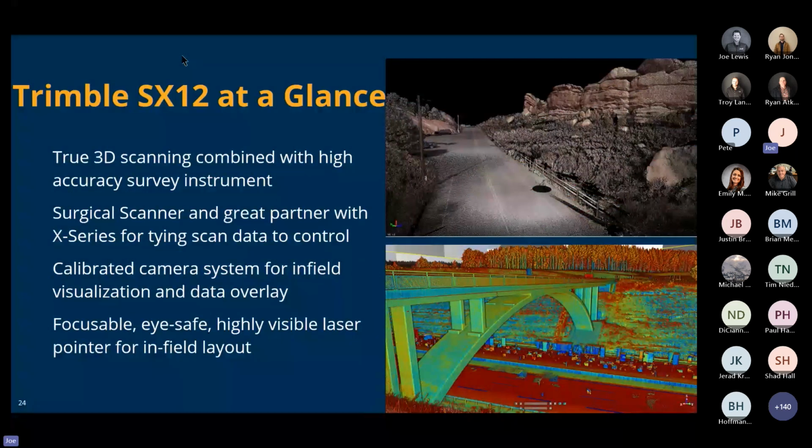It is a total station, so you're on control. So all those scans are just millions of side shots. They are already registered and tied to your control. And what many people are doing today is they'll use this to build their spine of a large project, and then do their scans with their traditional scanner like the X9, and then register those scans to the SX12 scan that is on control.